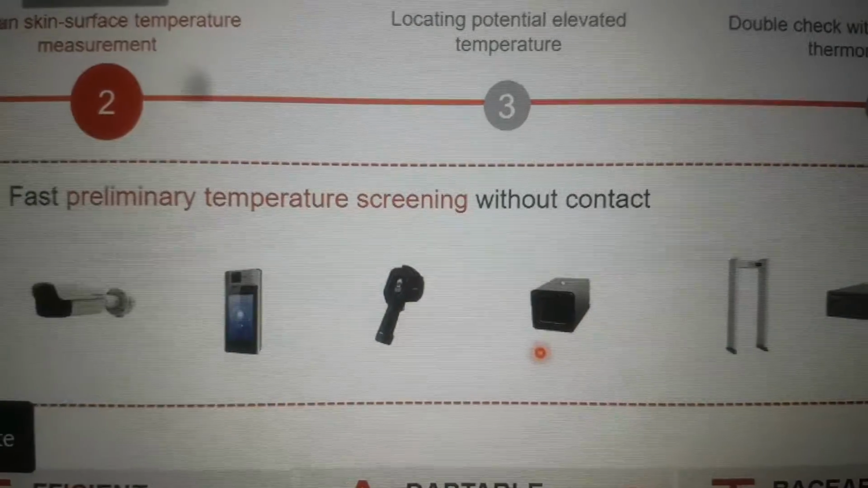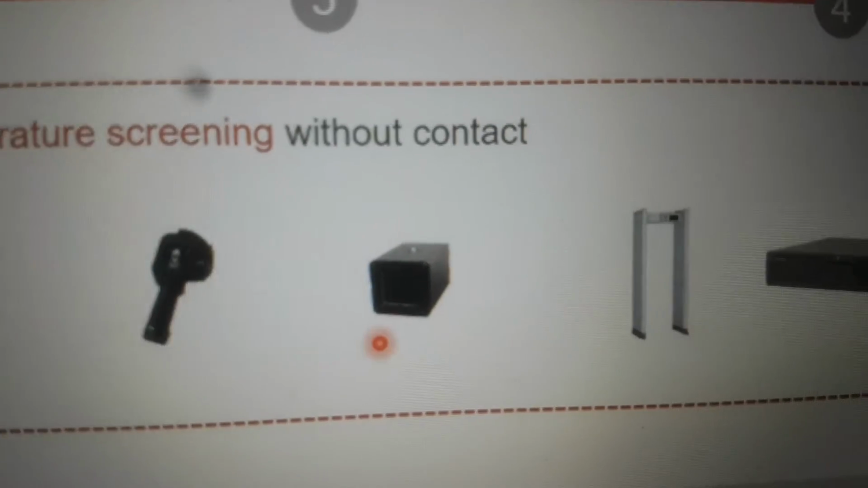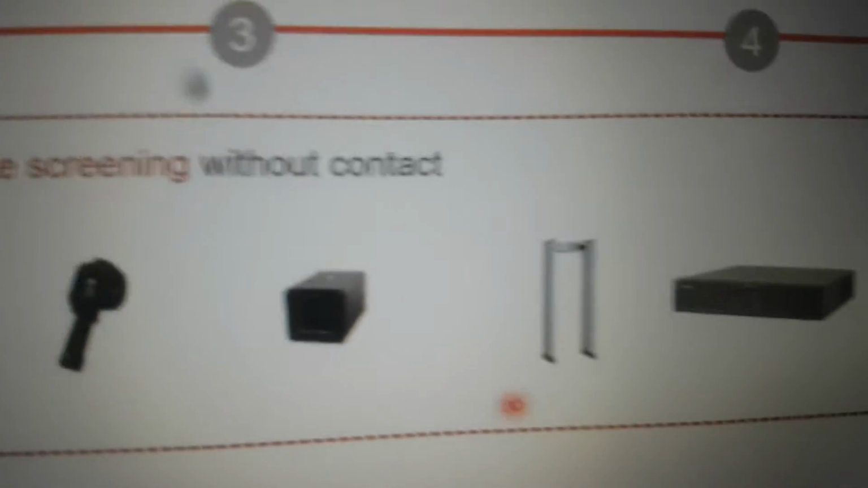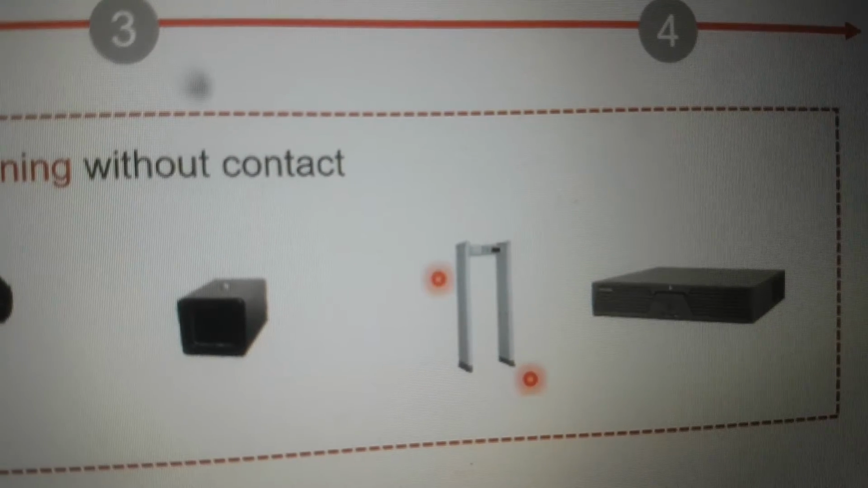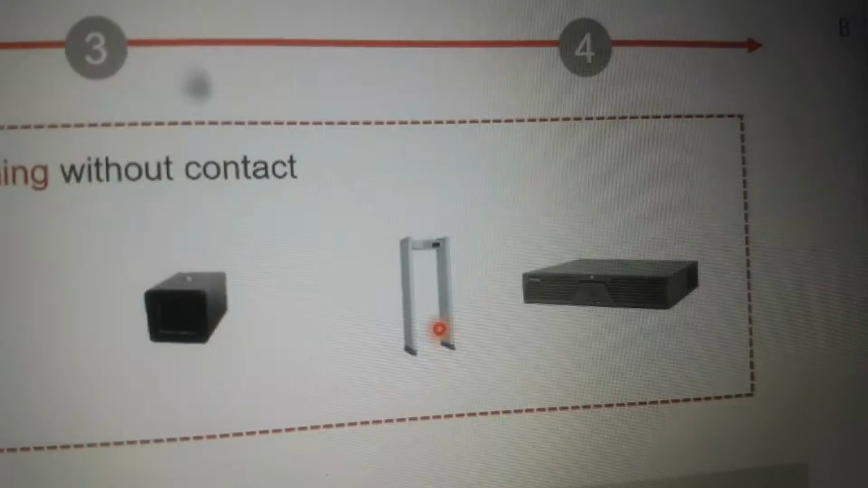And all this comes with an optional black body, which is used to increase the accuracy level of the above mentioned solution. And again, we have a solution called DFMD, which is a metal detector scanner along with the thermographic camera, which will be integrated via serial communication.